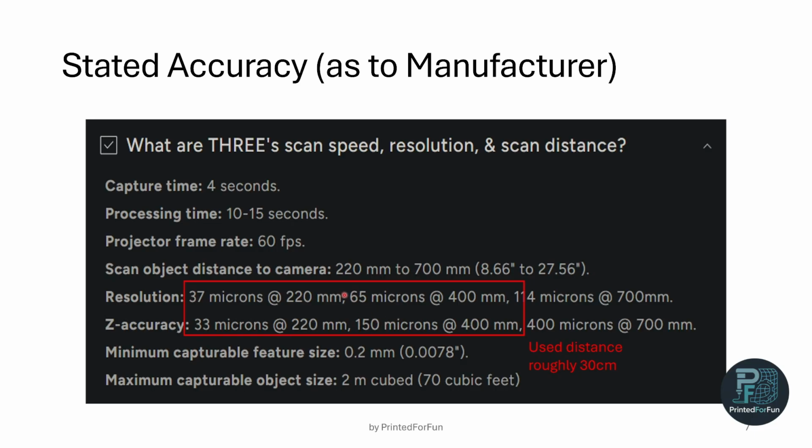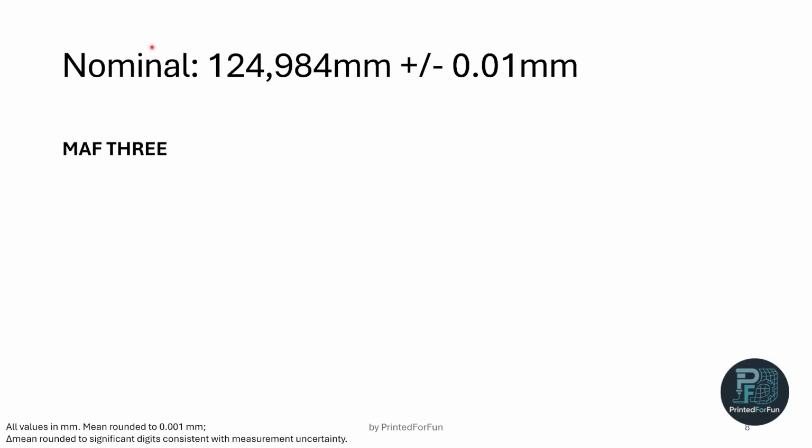So I would say taking the setting somewhere a bit below 100 microns should be our goal. So the nominal value we want to reach is 124.984 millimeters plus minus 0.01 millimeter. So this is the micrometer in real life.